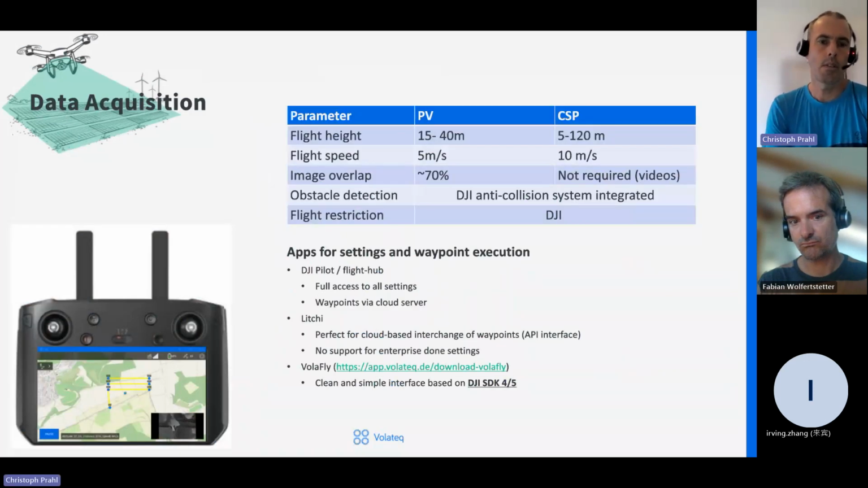For the data acquisition, we have different flight patterns and characteristics for concentrating solar power and PV. They are quite different from each other. For PV, we have typical flight heights between 15 and 40 meters, depending on the desired resolution. Flight speed is always limited because the microbolometer of the infrared camera has a fixed exposure time of 100th of a second.